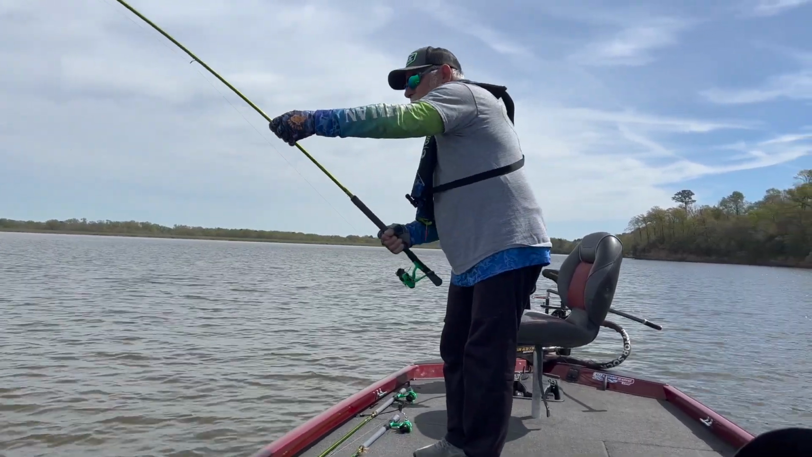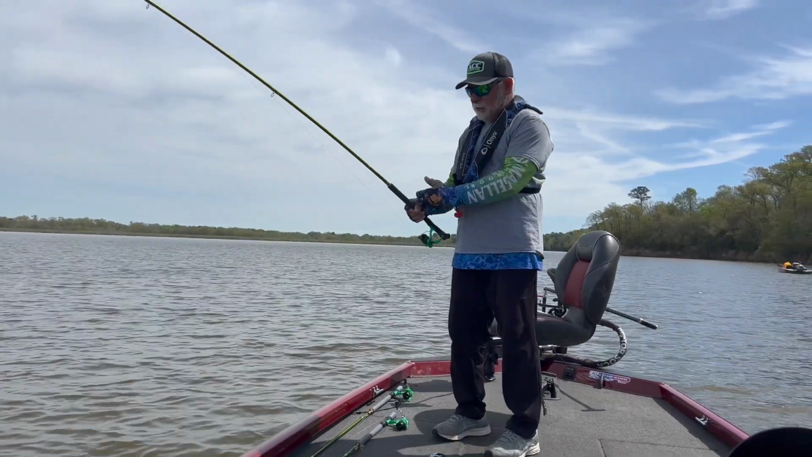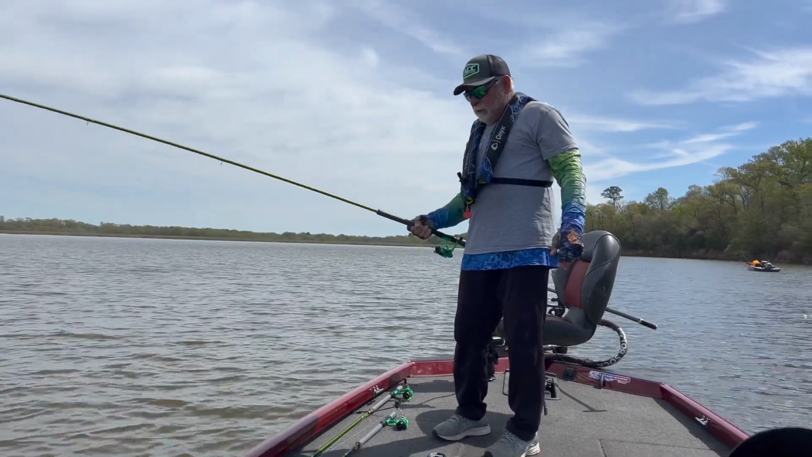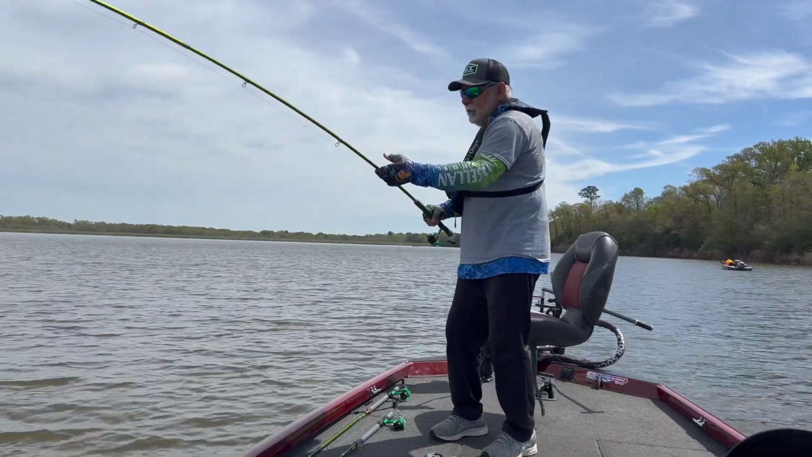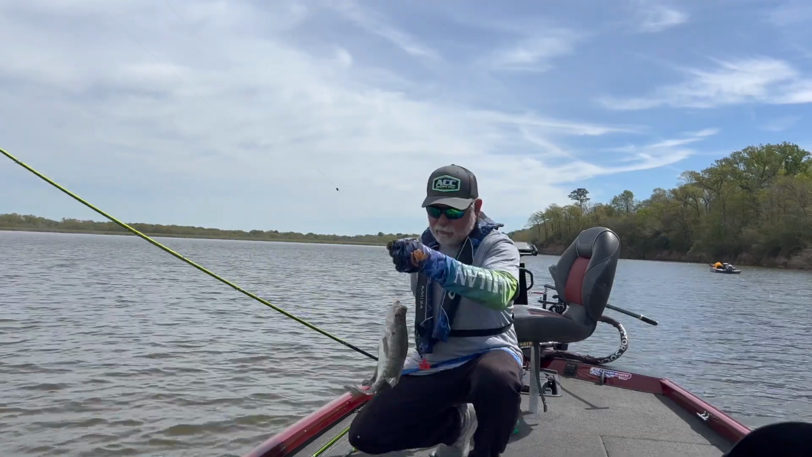Fight him a little bit, let him wear out. Look, when you bring these big fish in, keep one hand on this cork right here on this 12-foot crossover, and then I put one hand right here. Get him coming toward the boat, and just pick him up, bring him in.